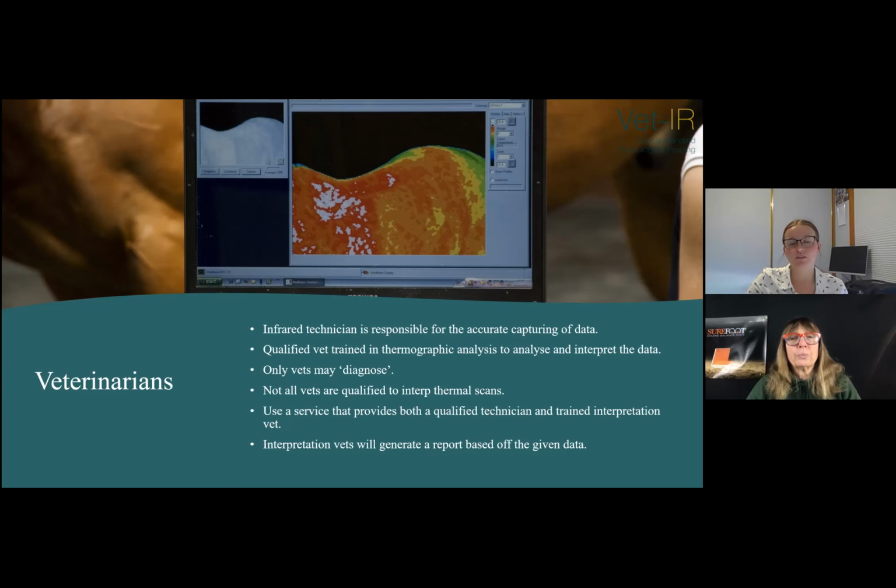So once the interpretation vet receives the images and data and relevant information, they will assess the findings and generate a thermal report for use when investigating diagnosis further by the client's attending vet. Imaging technicians are usually also consultants, and they can liaise with your vet about the report.